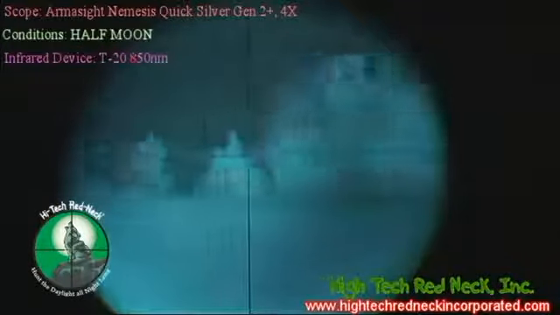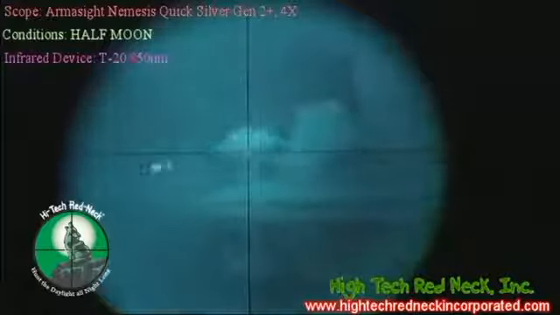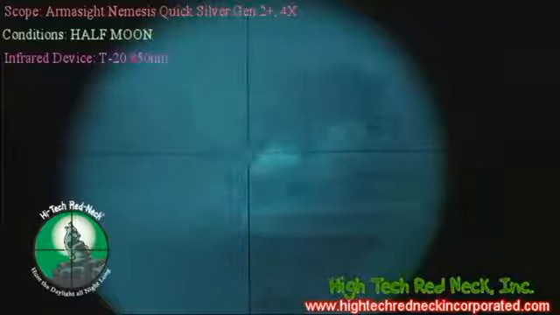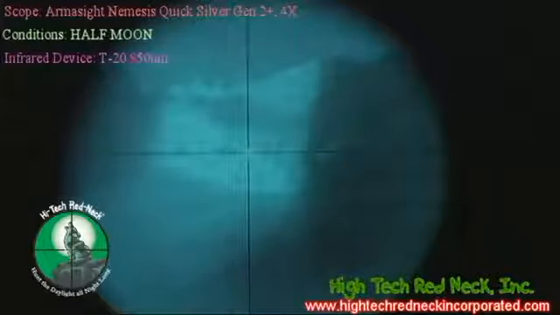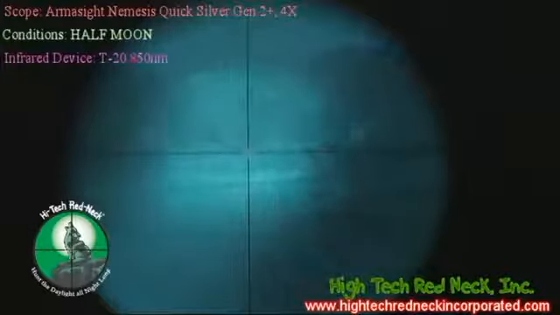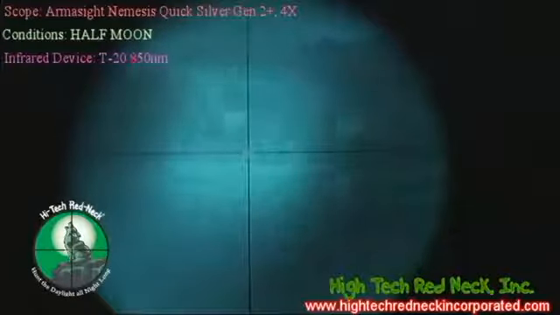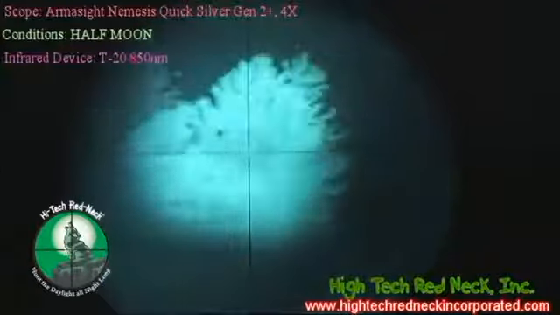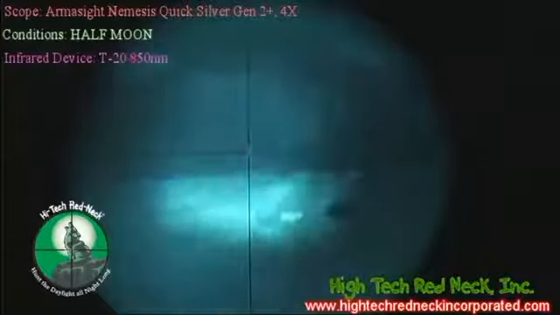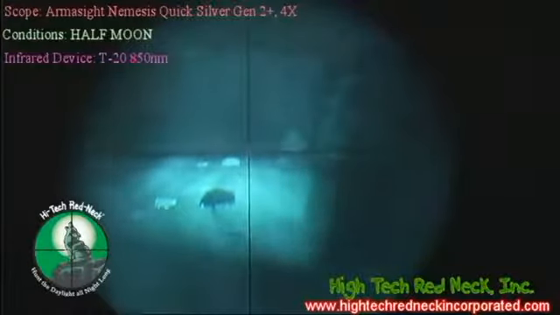And we'll take a look out here across the lake and see what that looks like. This is a Gen 2 at 4X, and it's a dedicated night vision rifle scope. And there you have it.